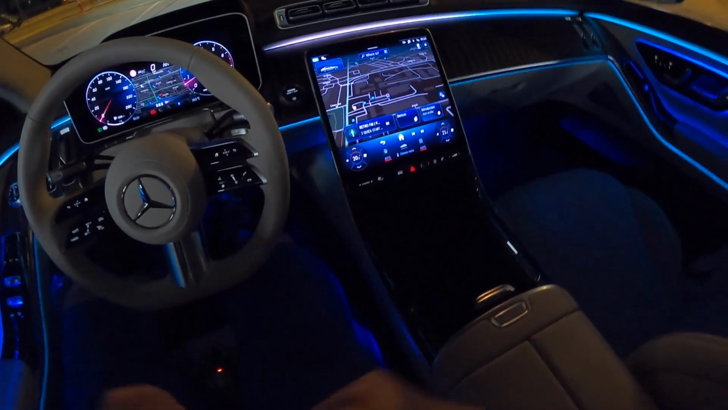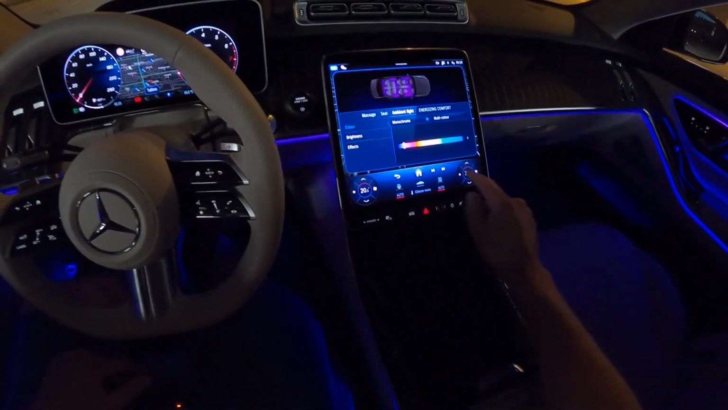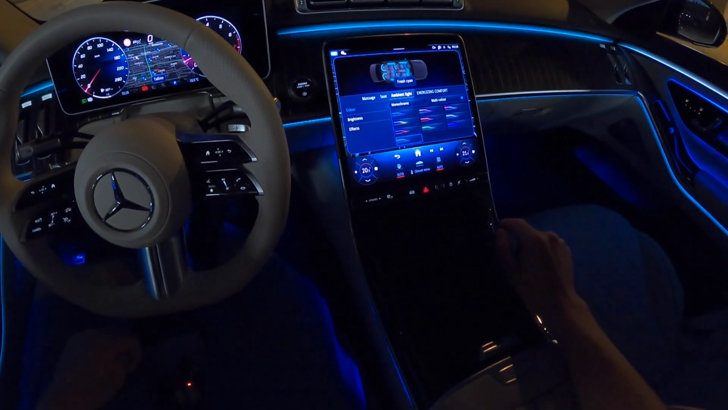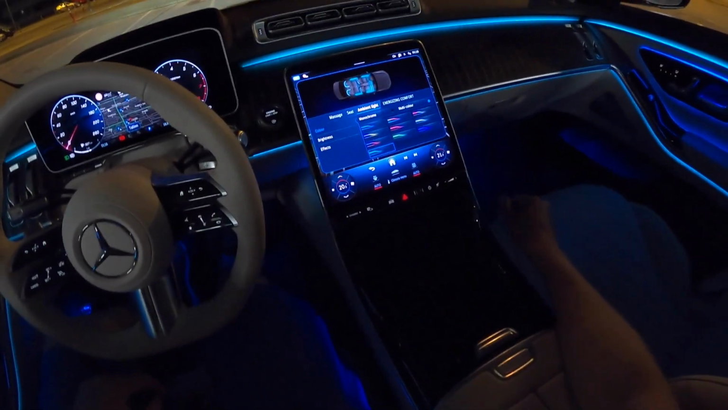Oh yeah, let's quickly check out the ambient light settings. And yeah, you can choose between monochrome and multicolor settings.